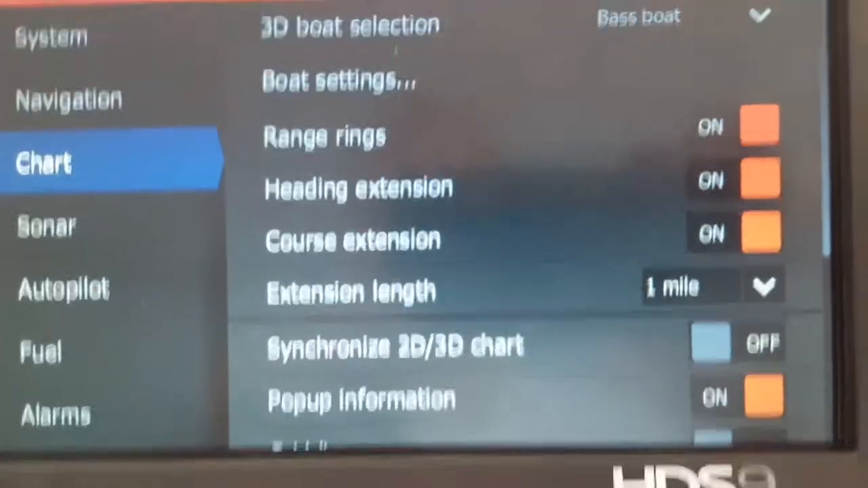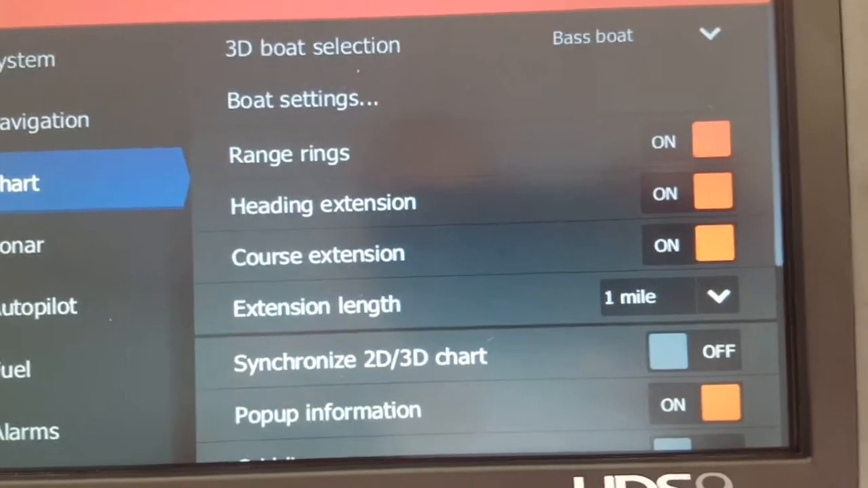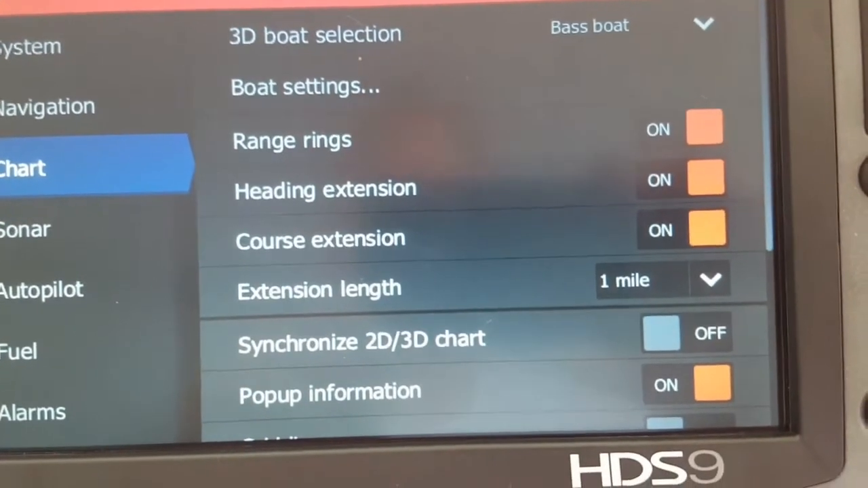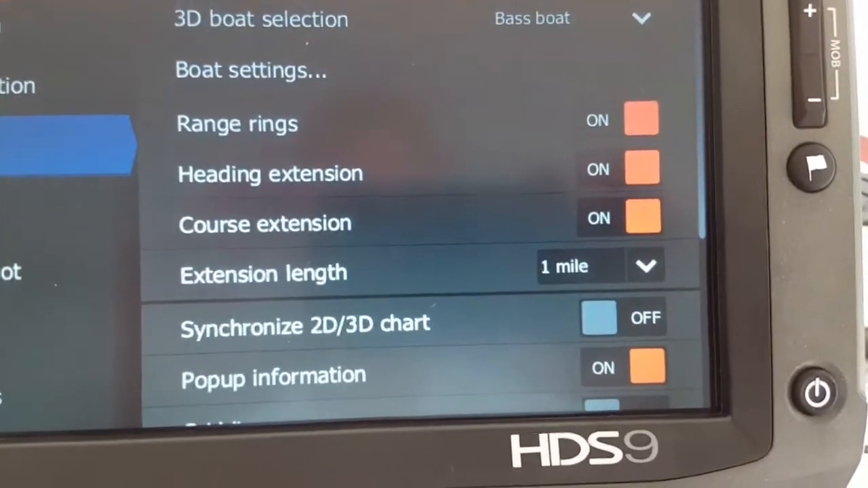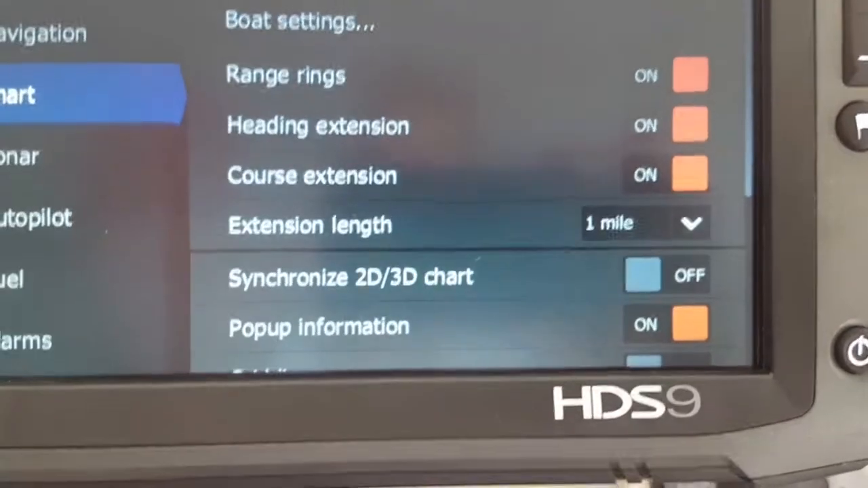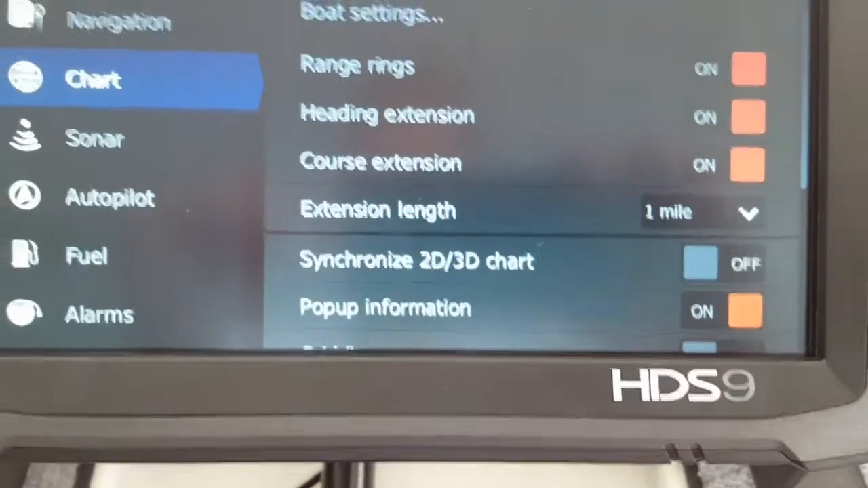Your chart mode says 3D boat selection. I've got bass boat selected for that. It says range rings. I've got mine selected to on because I'm fishing in the bow of the boat, so that when I'm finding a waypoint or something out there that I want to fish, I'm able to cast right to that waypoint by knowing the distance between the range rings.